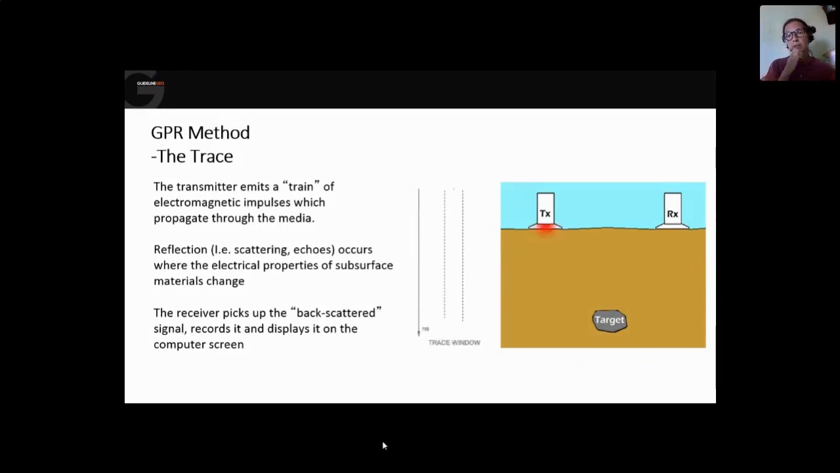And when you start to send these electromagnetical pulses, the transmitter starts to work, and the pulse propagates through the media, through the ground, and also along the fastest way from the transmitter to the receiver, along the ground or in the antenna box itself.